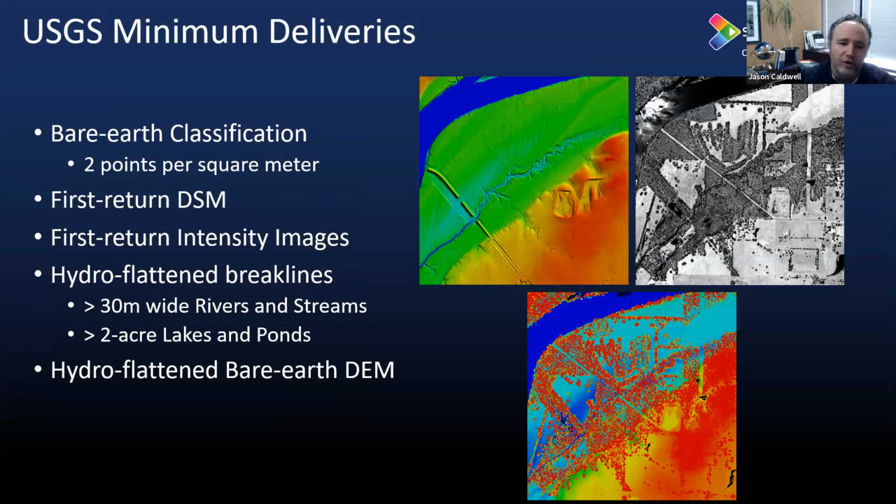And then we're delivering both DSMs, DEMs, intensity images. And then we also go through and do what's called hydroflattening by identifying water bodies with break lines and making sure the LiDAR is flat in those areas. And so this is the basis product that is out there. This product is available in the public domain, and it really gives you a foundational layer to work from to start thinking about what else you can do with the data beyond what the primary products have been used for and supported for.